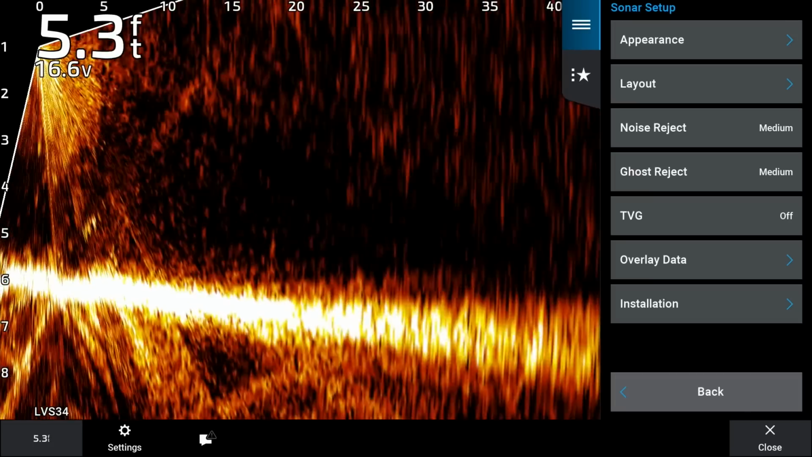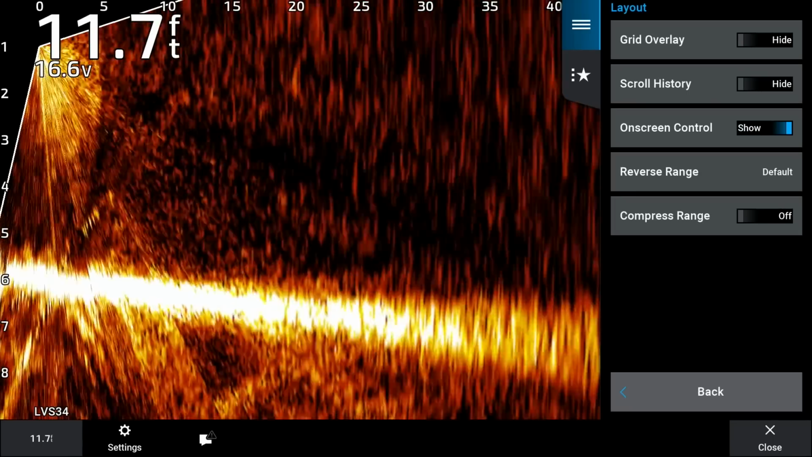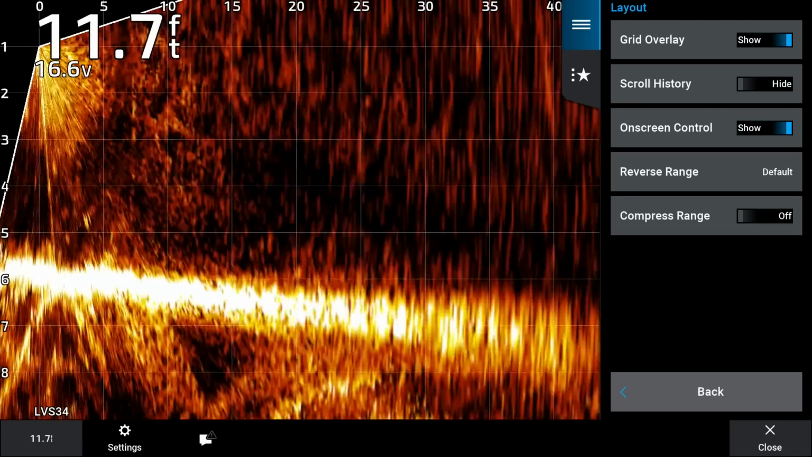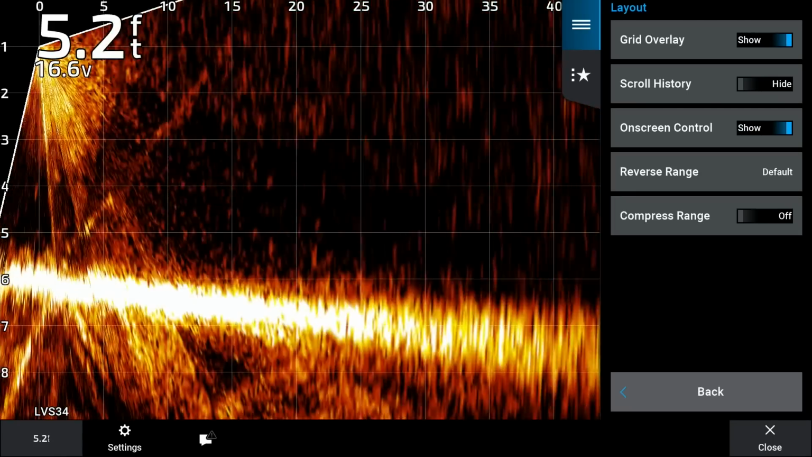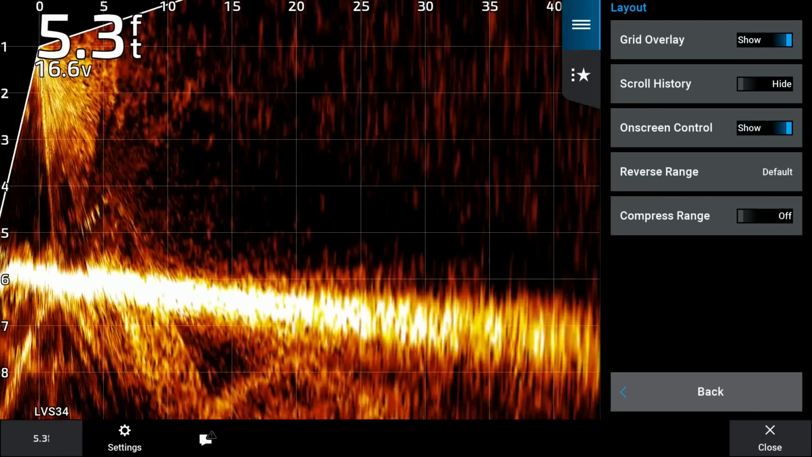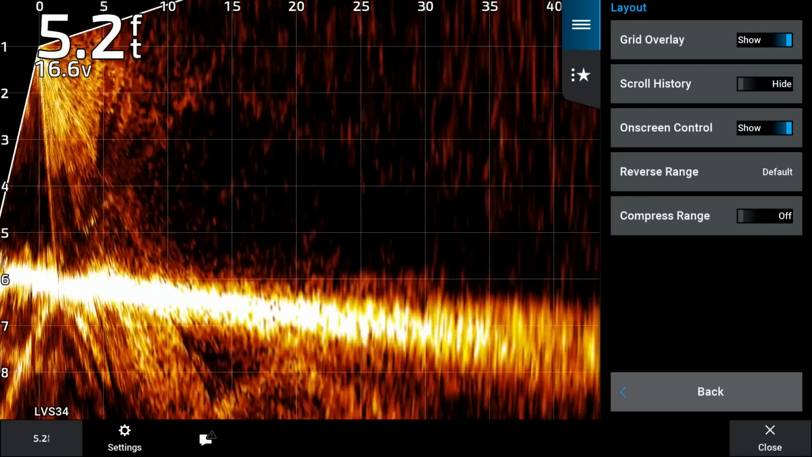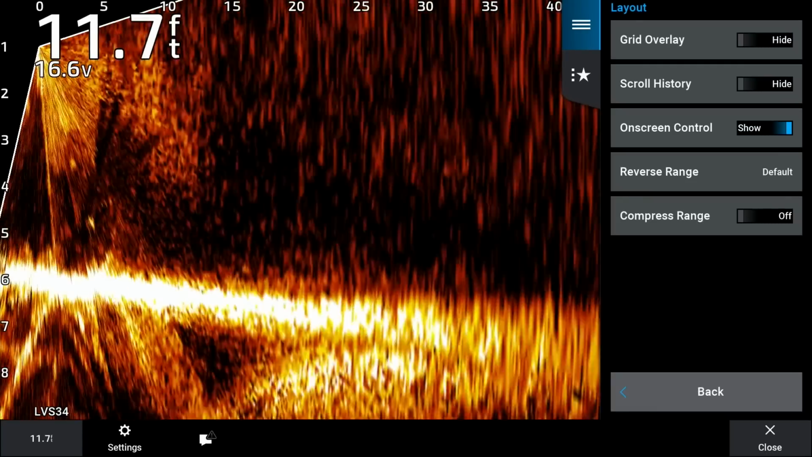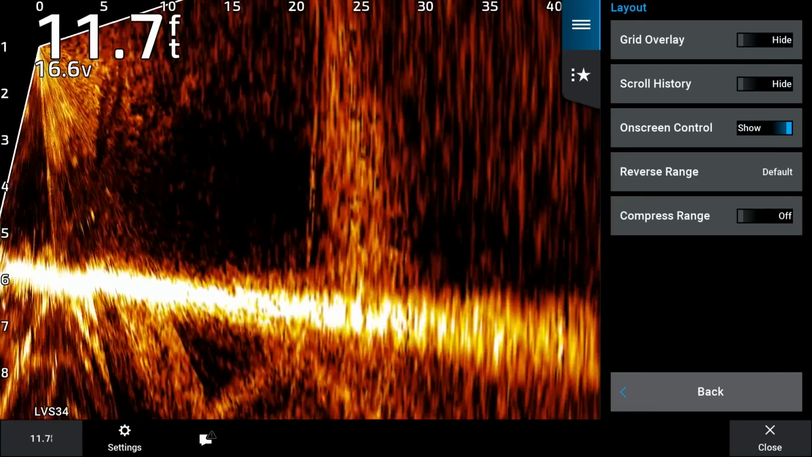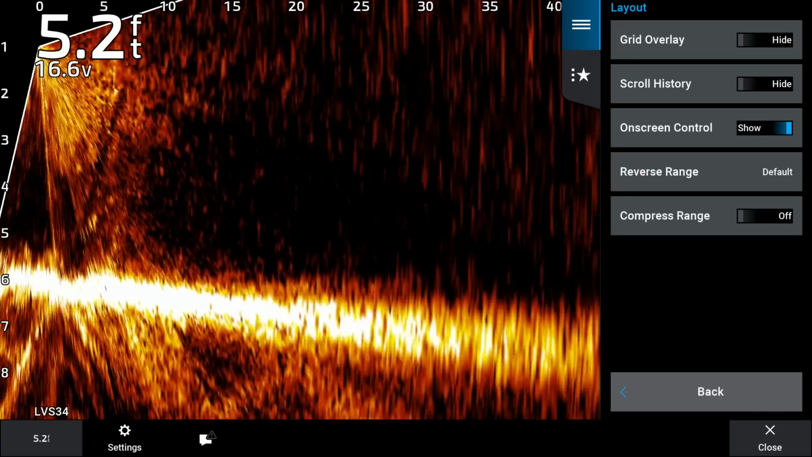Moving back here, we'll go to layout. The first thing on layout here is the grid overlay. This is typically on when you get your unit for the first time and turn it on. It's nice if you're trying to figure out the size of the fish before you're even casting at them. You're gonna have those grid lines to figure that out. I don't like the clutteriness of that, so I always keep that off. That way none of those grid lines are on there.